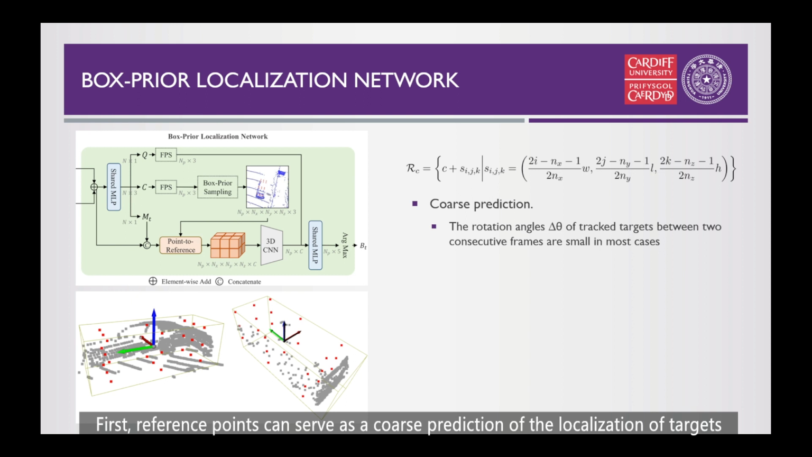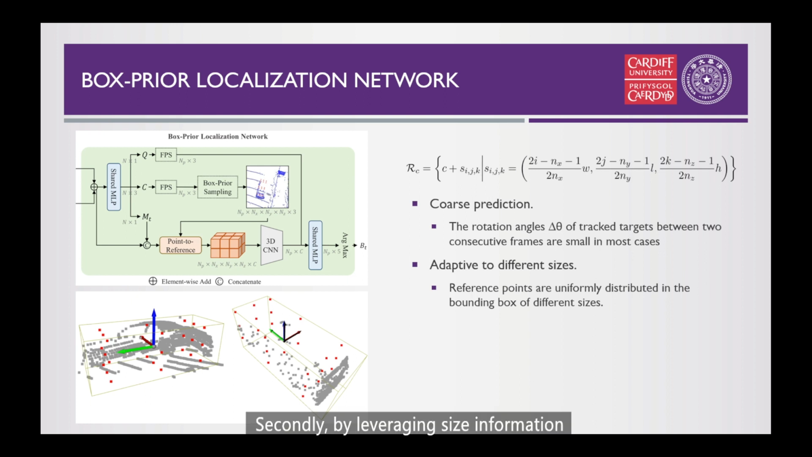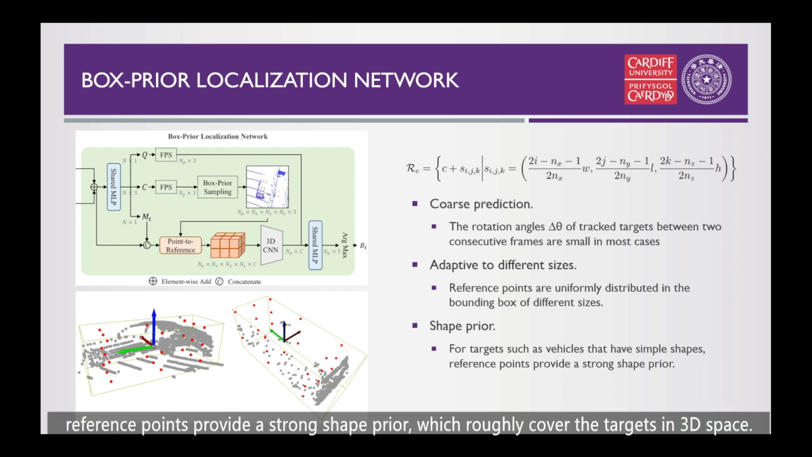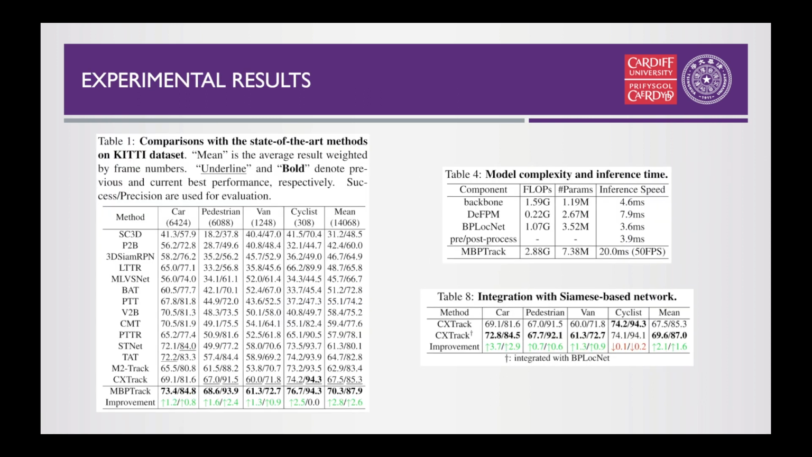First, reference points can serve as a coarse prediction of the localization of targets. Secondly, by leveraging size information, reference points make the network adaptive to targets of different sizes. Thirdly, for targets such as vehicles that have simple shapes, reference points provide a strong shape prior, which roughly covers the targets in 3D space.